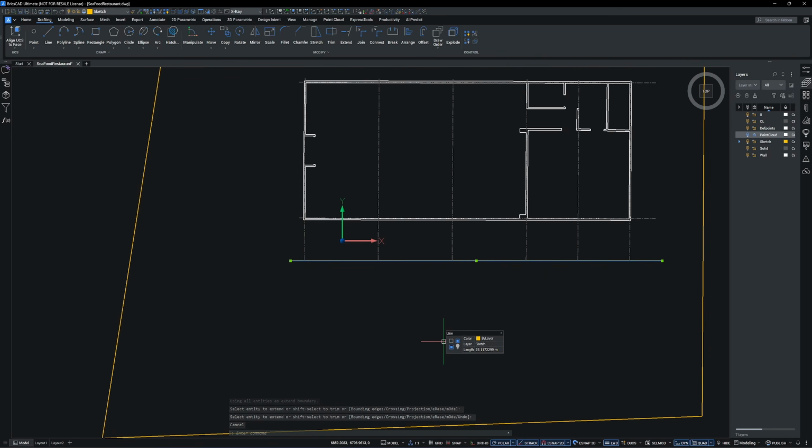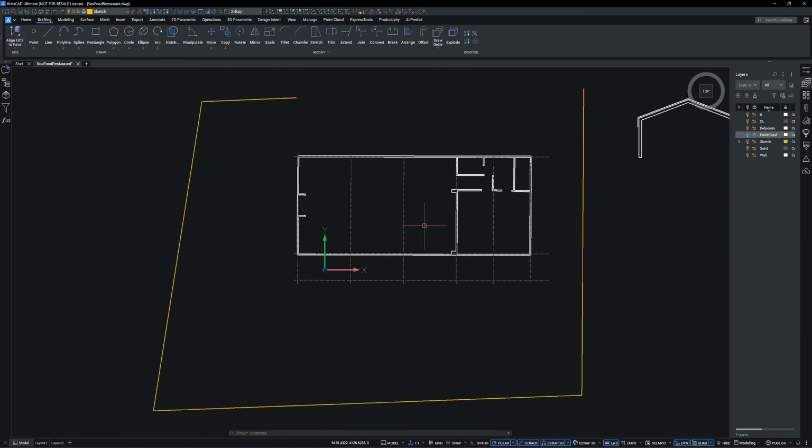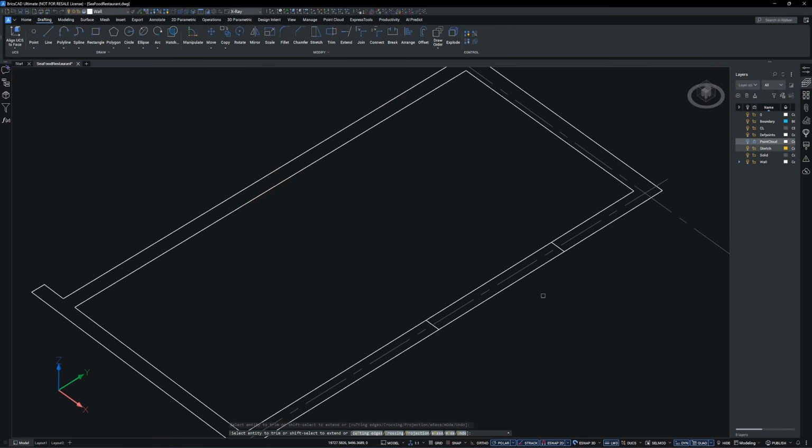There is also a small awning outside, supported by columns. Here's another closed door that must be located using the color point cloud.